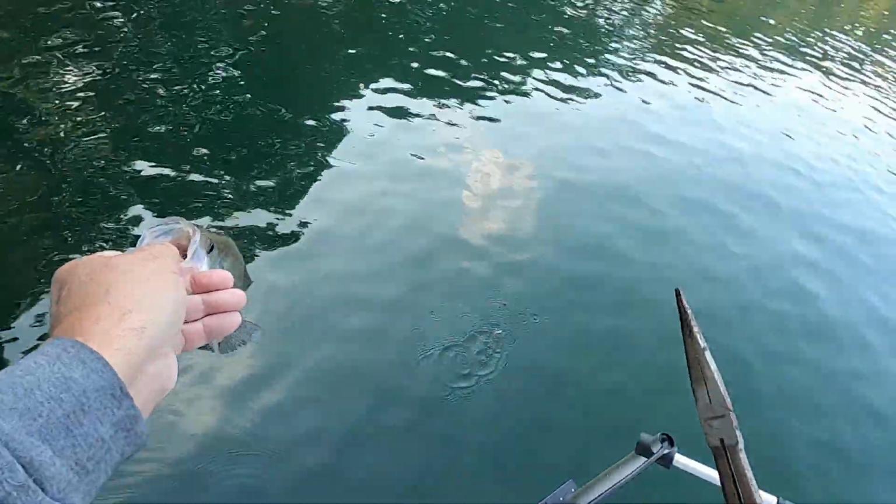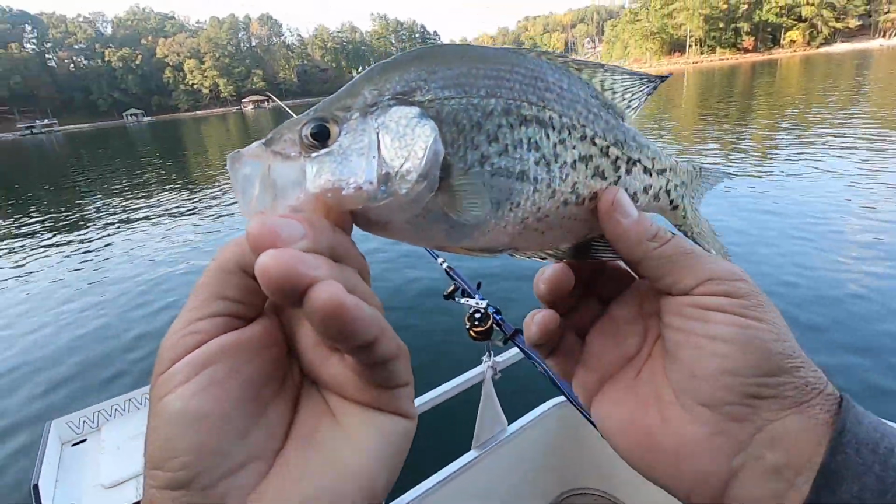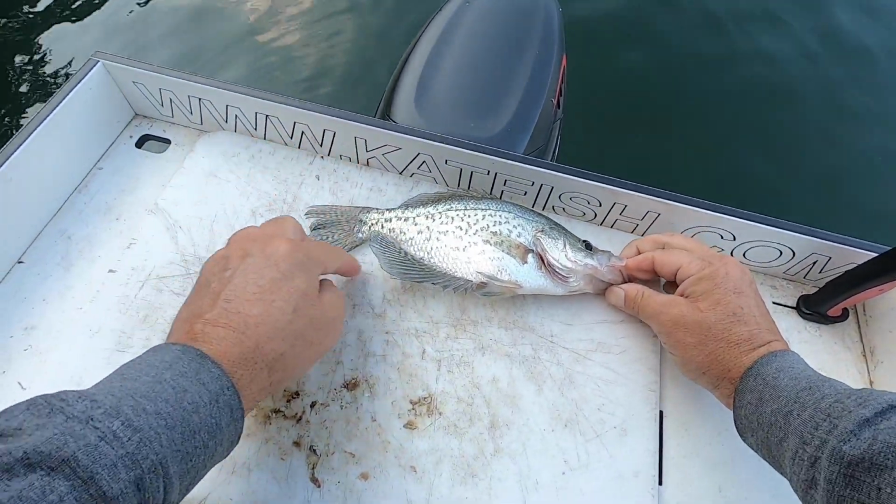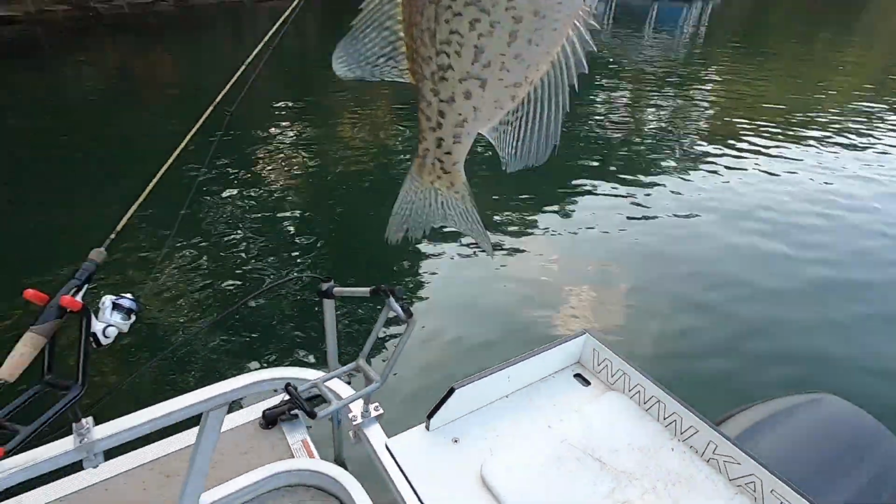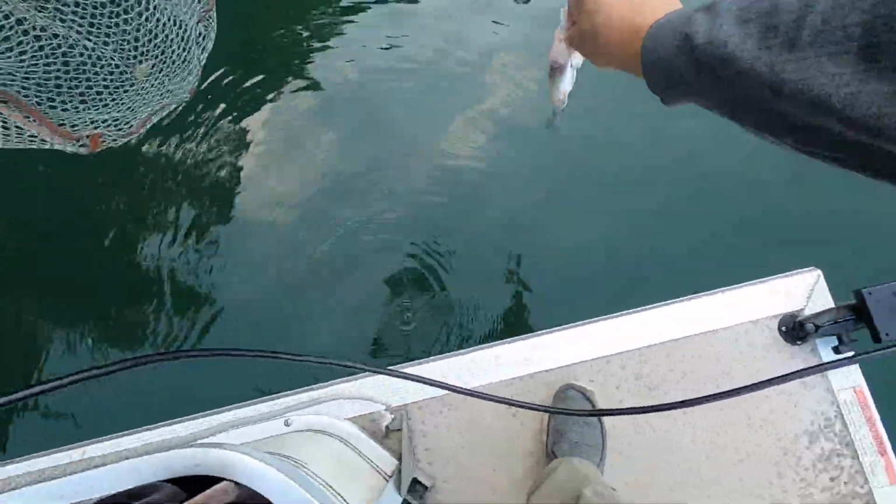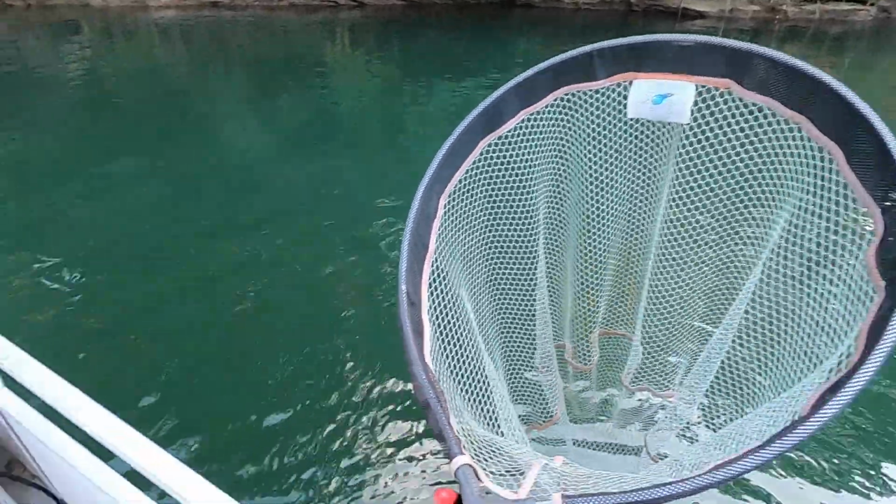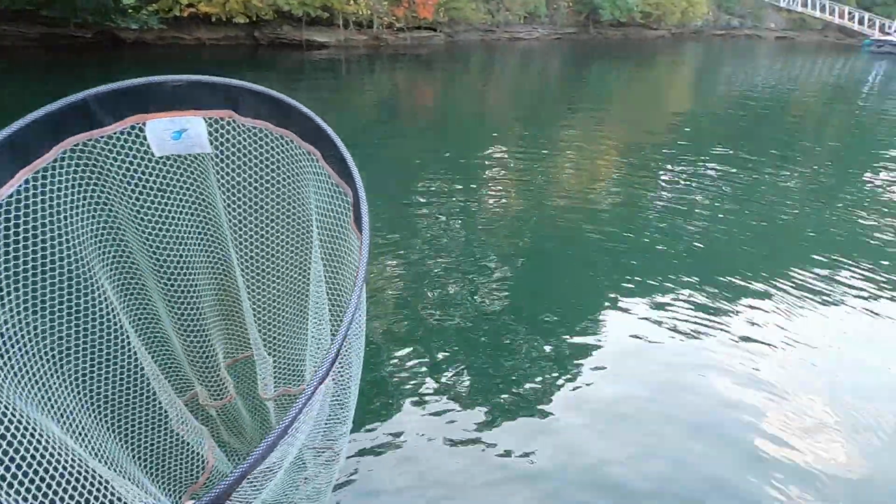Okay, there we go. He's all right. I saved you. There we go. Active target. Let's see what we got here. He's about 11 inch. We could keep him at 8, but I'm gonna let him go. Live to fight another day. There he goes. This is fun when they're biting. But boy, I got to literally just smack them right in the top of the head to get them to bite.